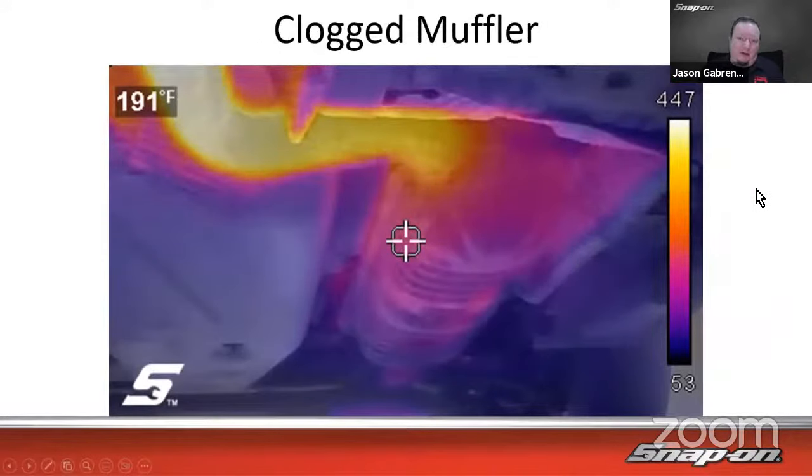This is another drivability issue. A clogged muffler can definitely cause a drivability issue. If the engine can't breathe, the air can't get out. So, funny story with this one. This is another one Nathan told me too. He said he was in the shop,